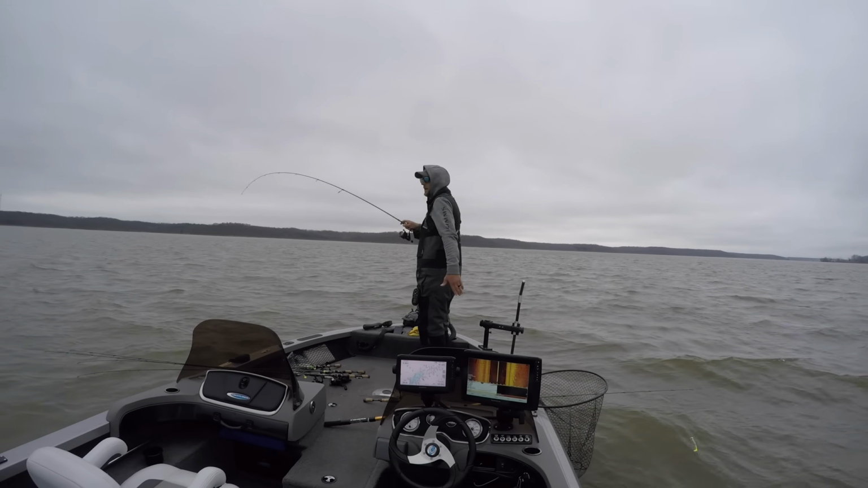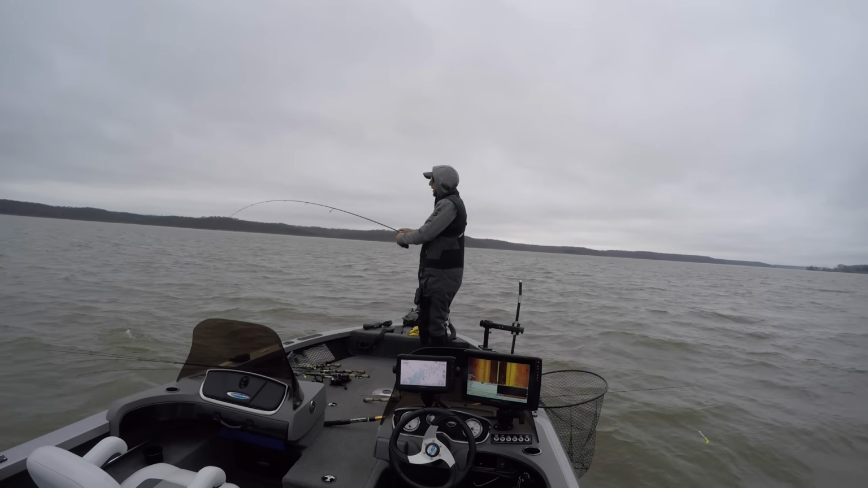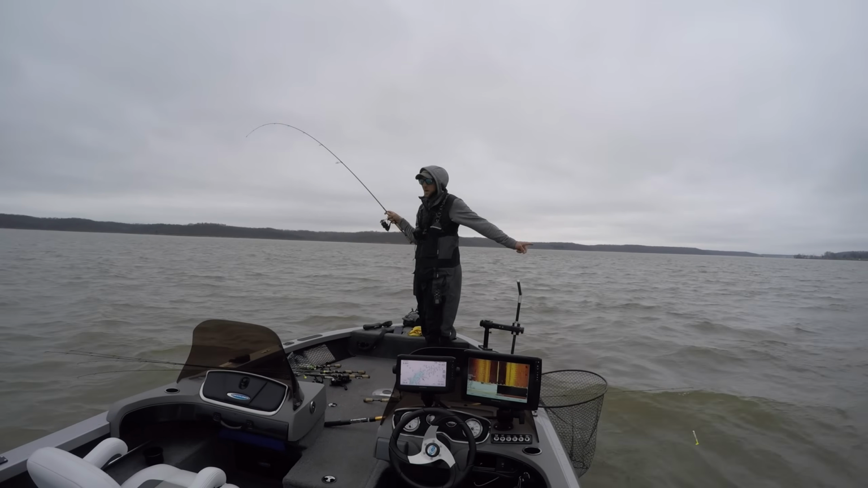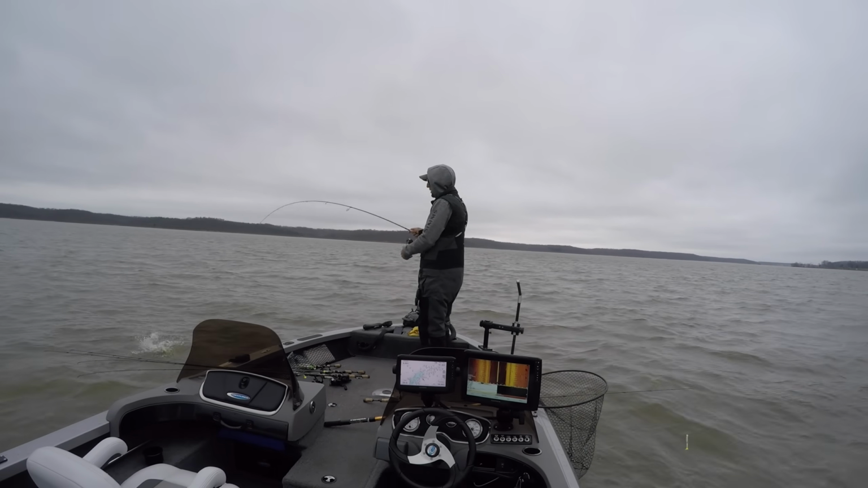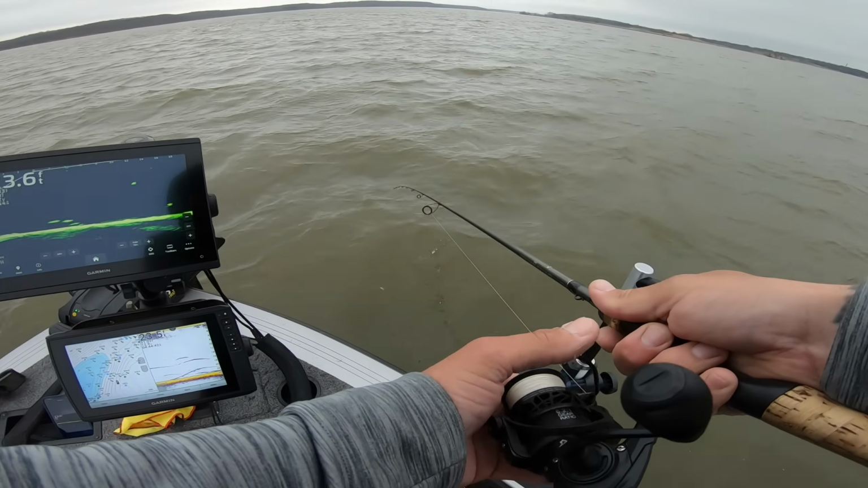But these fish are literally just sliding up and down the spot. They're not staying put in one place. You catch two or three or four and then they're gone, but they went like 30 feet this way. So that's all I'm doing, just sliding around. Oh, I dumped that one. Anyway, there's a bunch here.